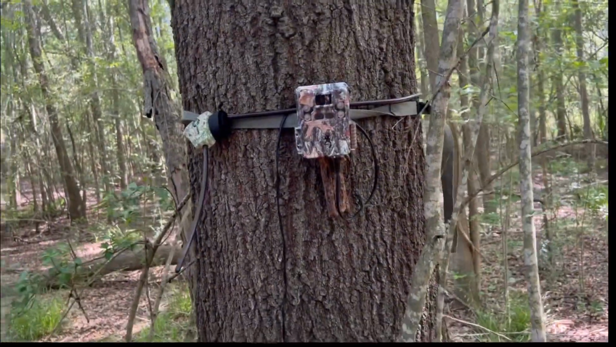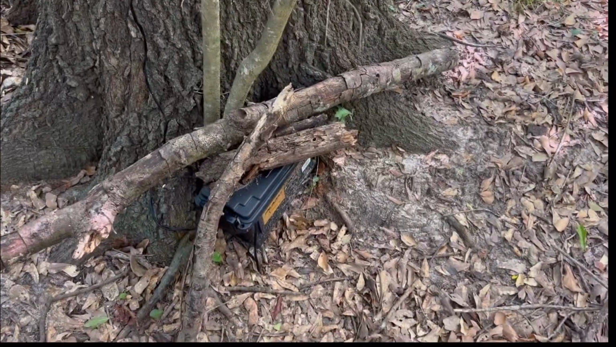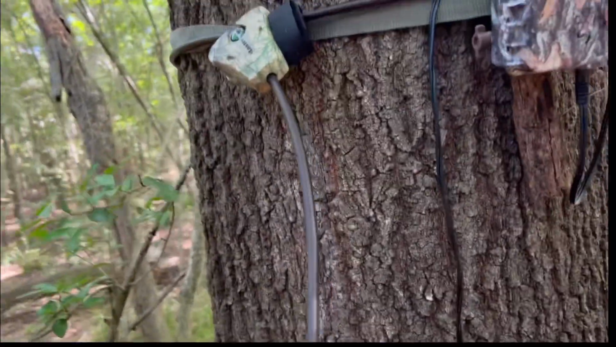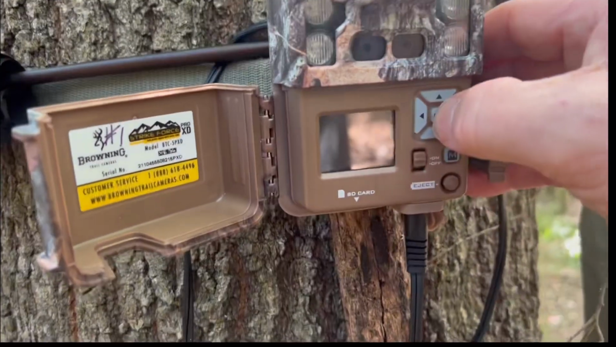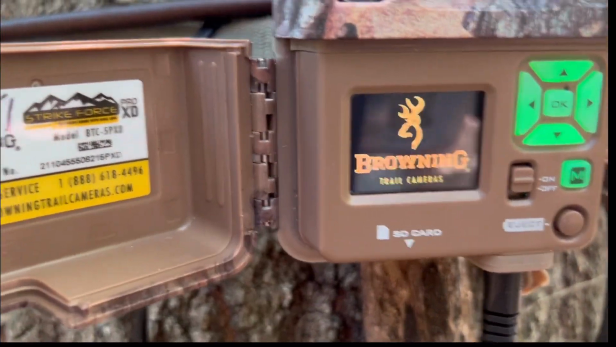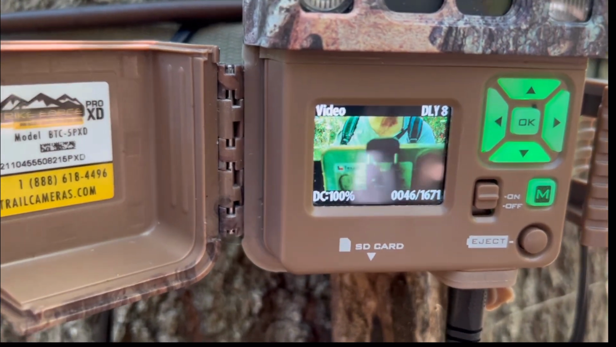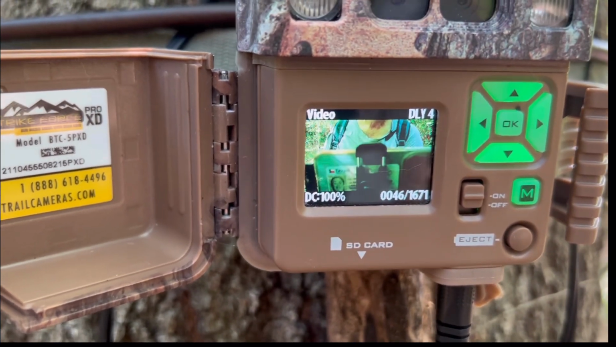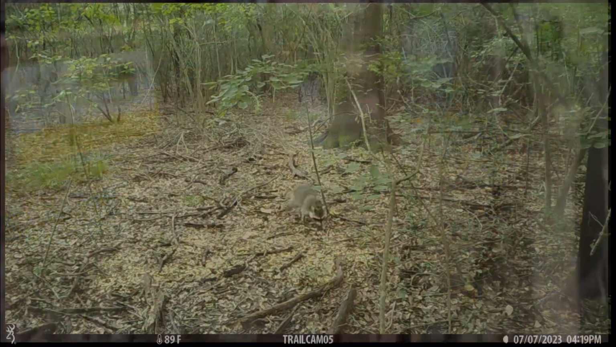And there's our Browning with a 12-volt battery pack. And let's take a gander what we got going here. 100%, 46 pictures, so that's maybe pretty good. So let's switch this out and see what we got on this one.